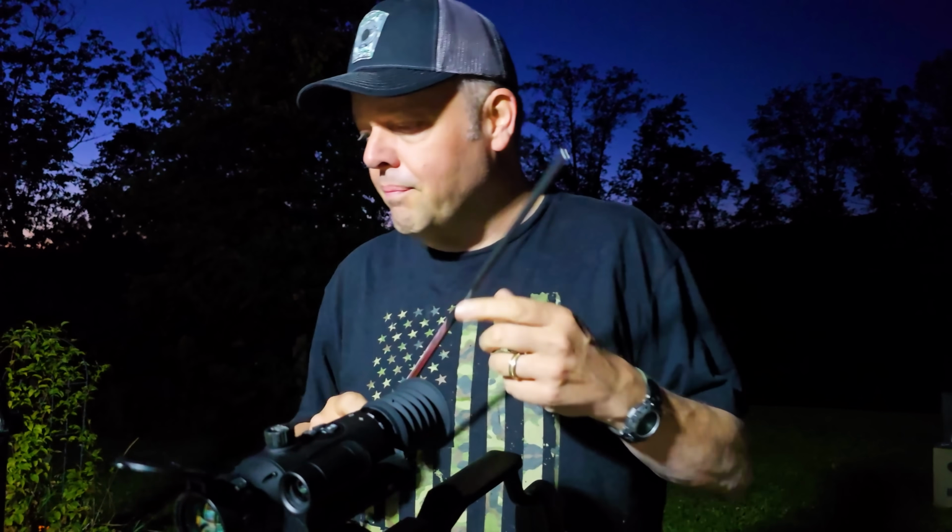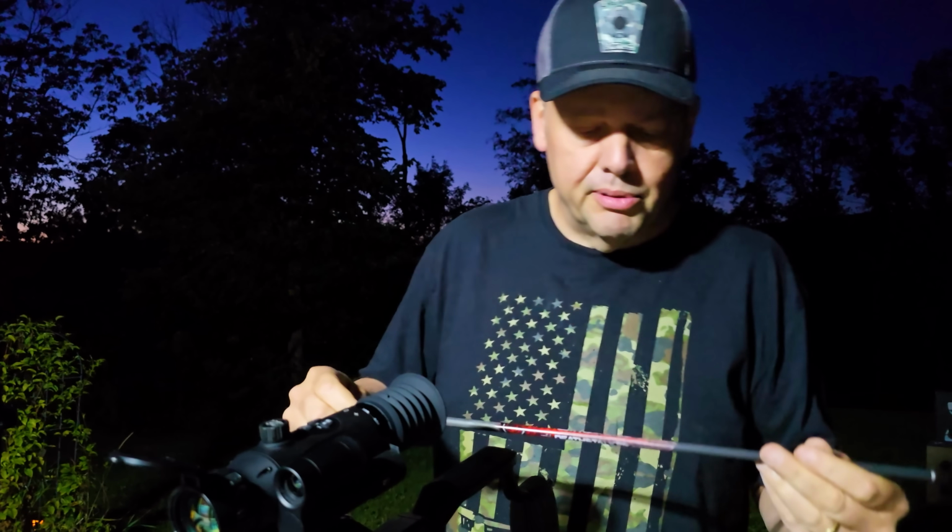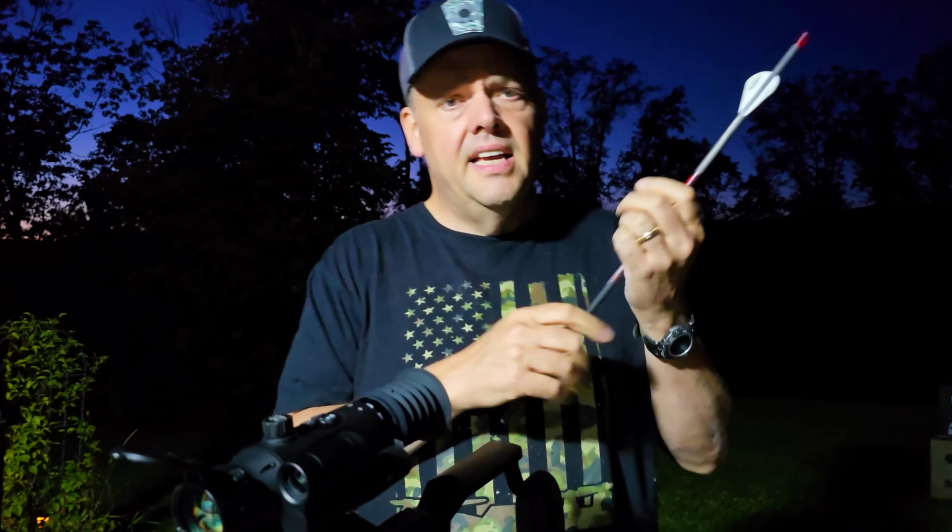Now, the cool thing about this scope, hopefully I can record this and I don't screw it up. I have, for our entertainment purposes today, a Deathstalker arrow, which is really a Black Eagle Executioner, with a Burt Coyote Luminock.